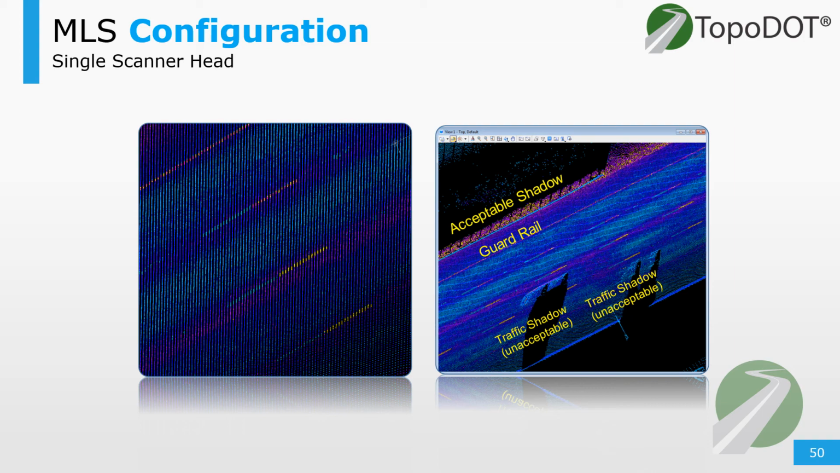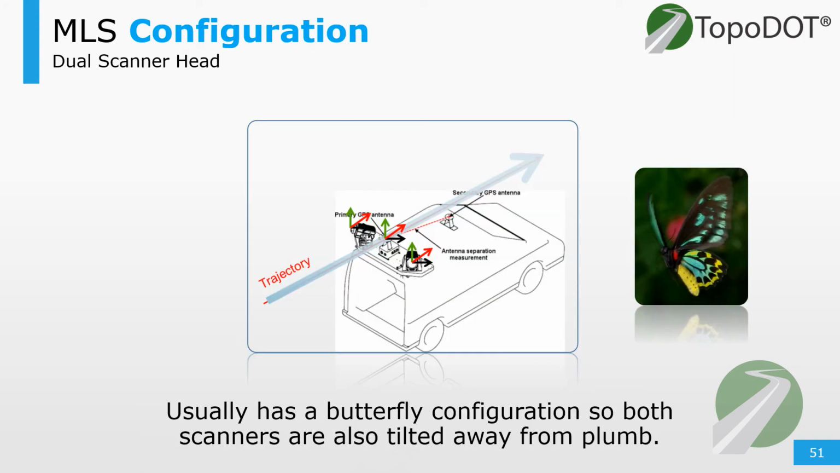Because if you pick up a car in one pass, you most likely won't get it in another, especially with a single head. Now for dual head scanners, what's done in 1 or 2 passes here takes a single head scanner about 2 to 4 or even more passes depending on the scenario.